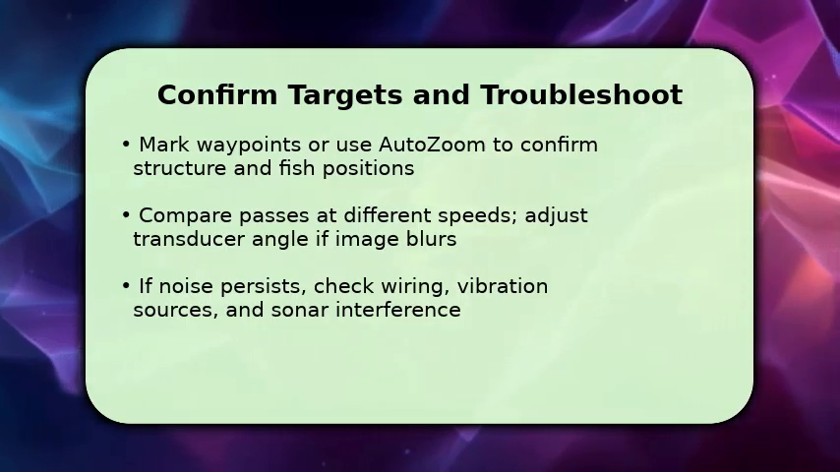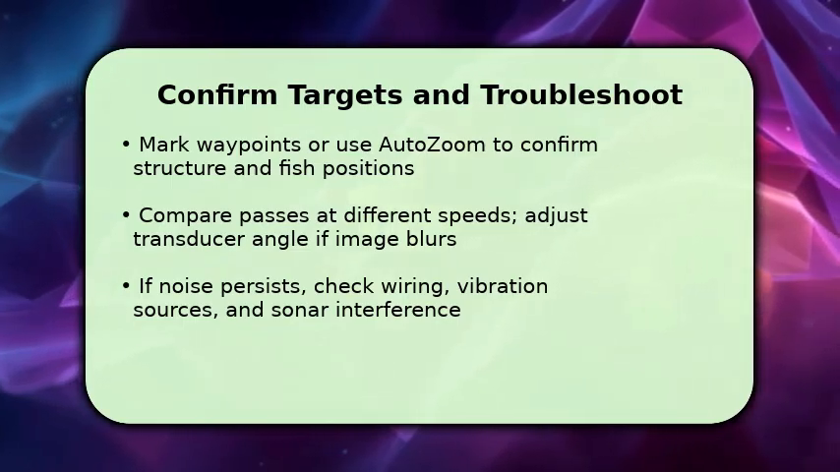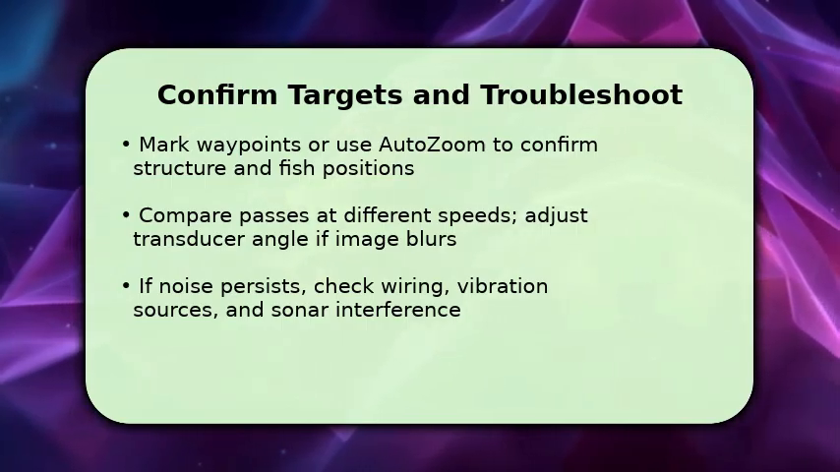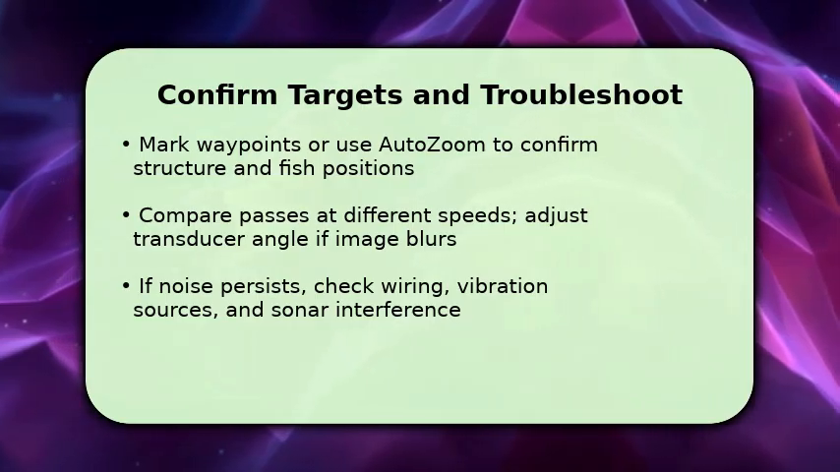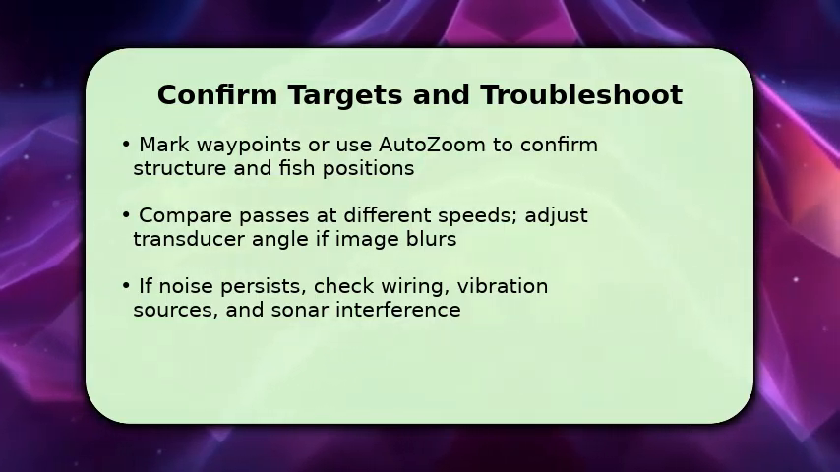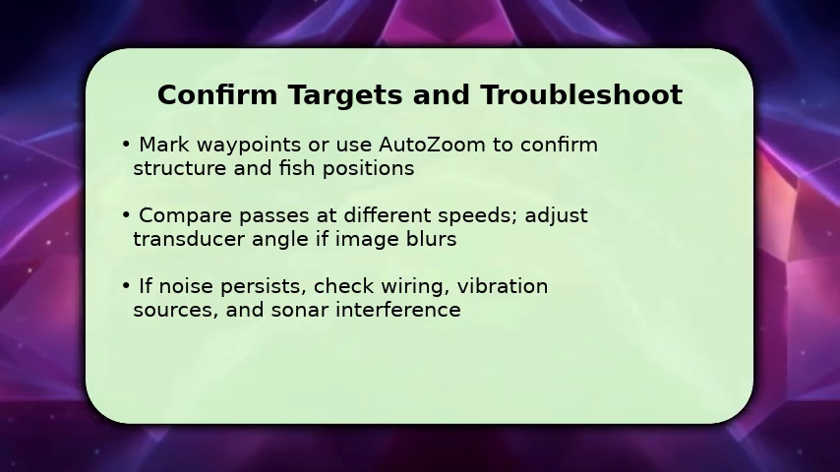Repeated passes give confidence. Make sure to slow the boat for the clearest returns, and if images blur, adjust transducer angle or mounting height slightly. If noise or ghosting continues, check cable connections, eliminate nearby vibration, and test other electronics for interference. This single troubleshooting step fixes most persistent down imaging problems.